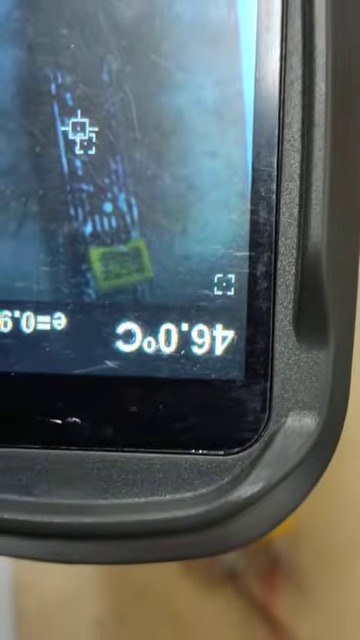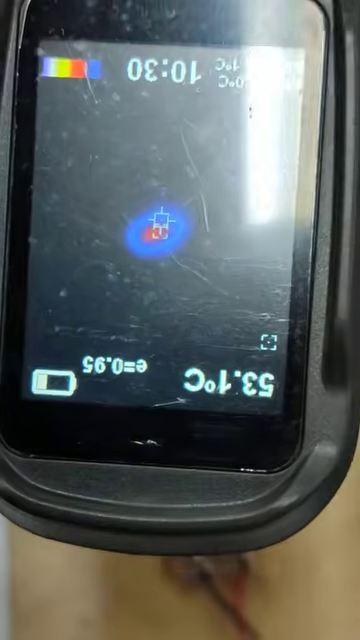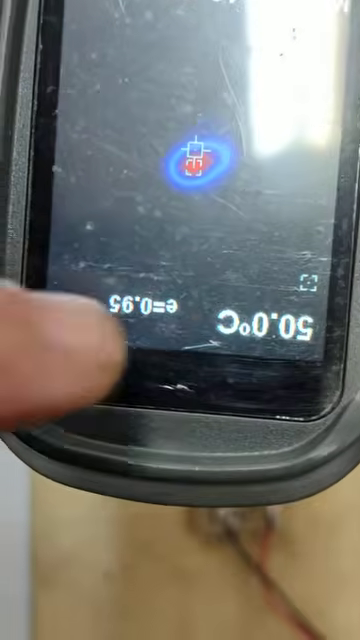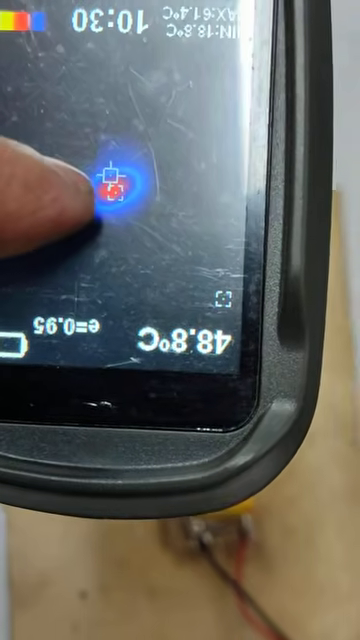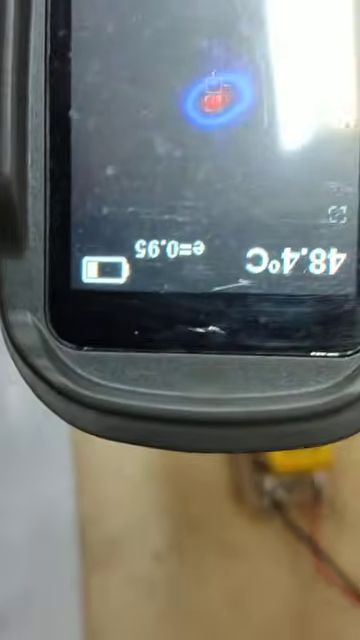Okay, it's going to pick it up. Okay, 40 something degrees, and watch, it's showing me the spot in the center of the board. It showed me 47, 48 degrees. So now